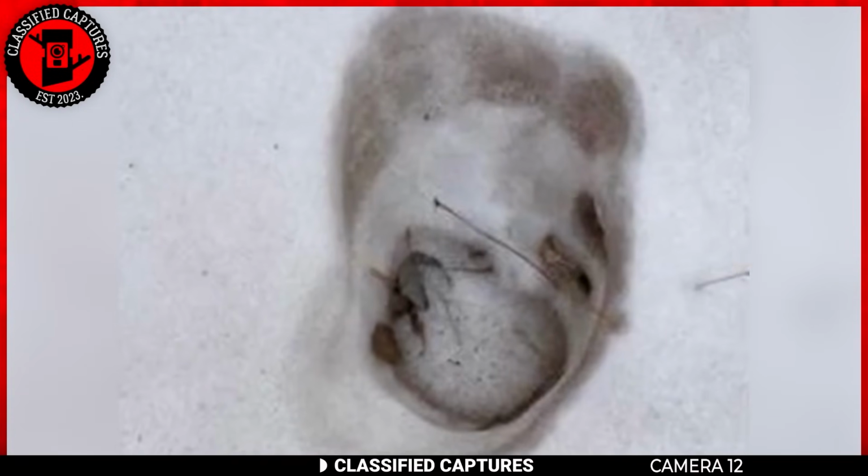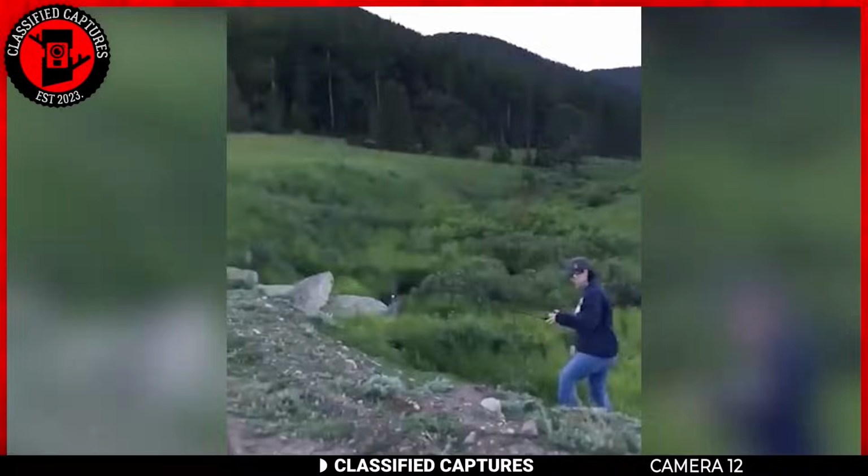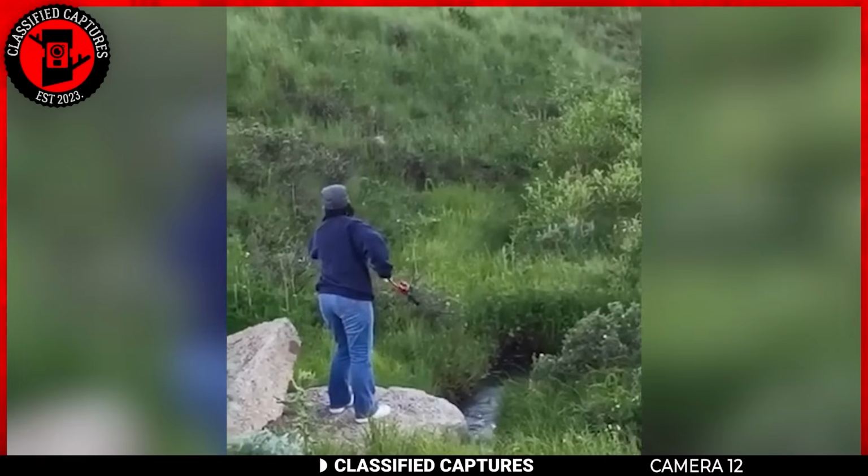Looking at these footprints and the strange vocalizations, do you think they may have really encountered Bigfoot? Share your thoughts in the comment section below.